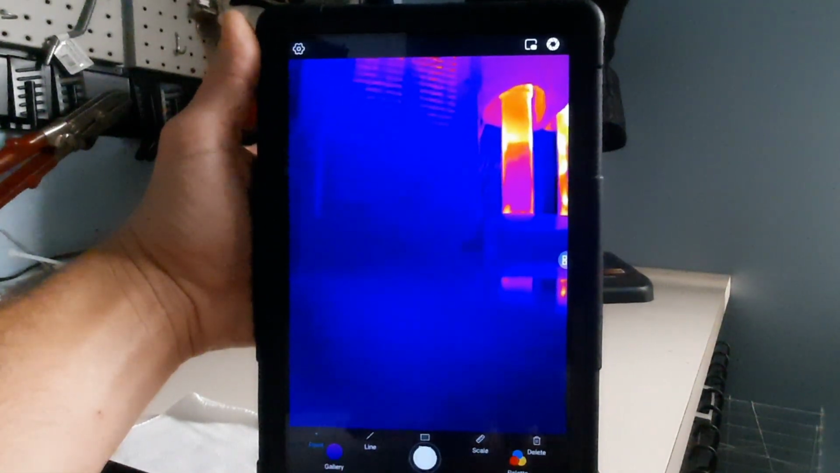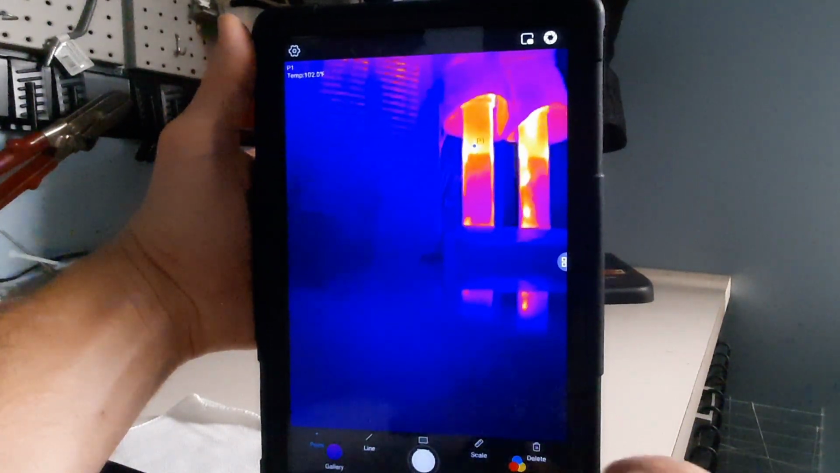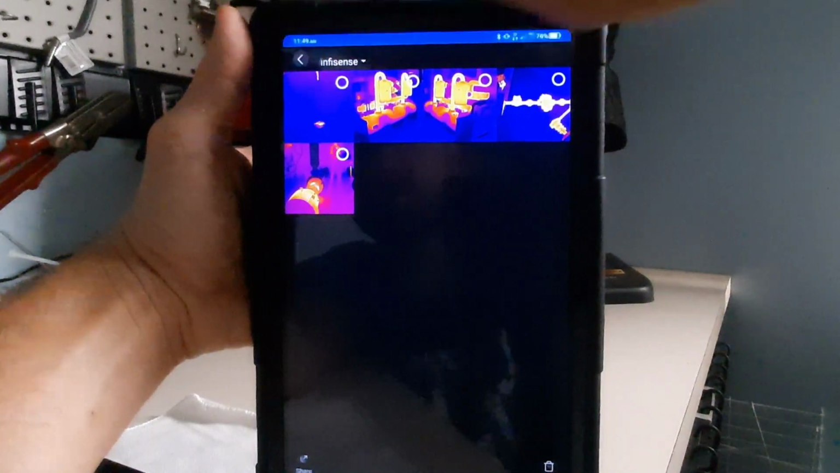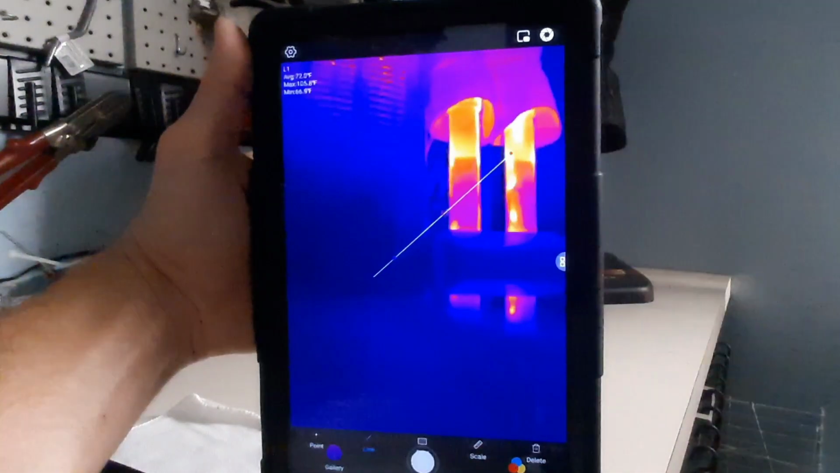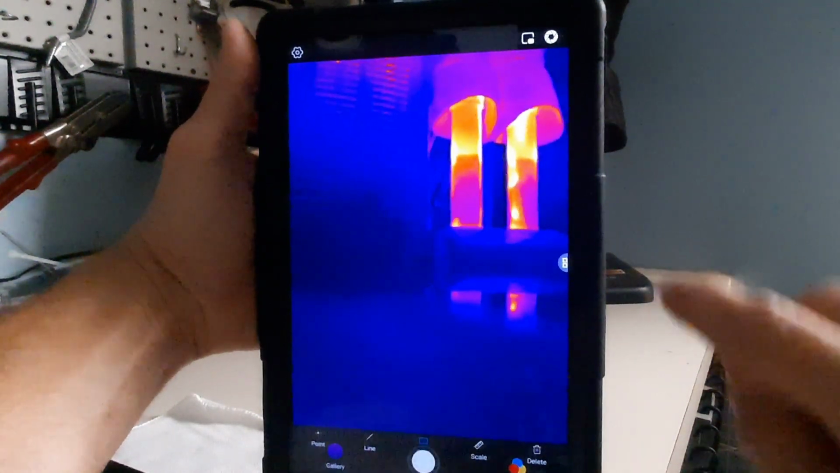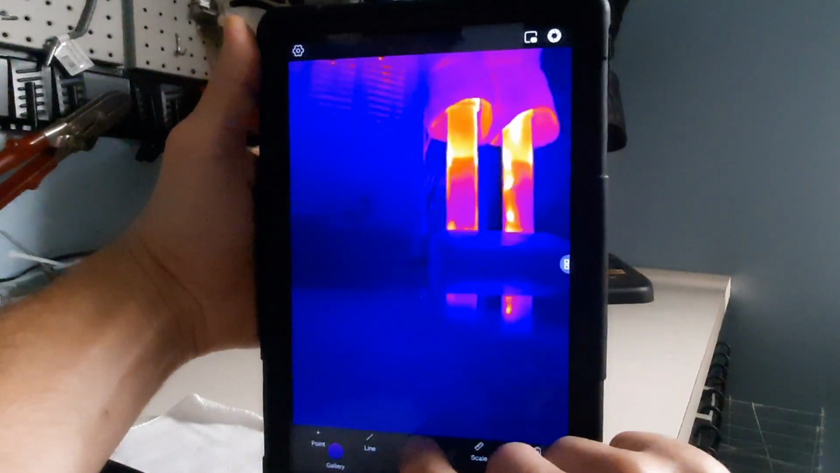We can also go to the point, and we can make a point here and see what temperature that is. We're running about 99 degrees. We can take that point away. These are some of the pictures that I've taken, and we'll show some of that. We can make a line, and it will give me the min, max, and average temp across that line. I mean, these are pretty cool. We can get a square here, and we can get the min, max, and average across the square. These are pretty useful tools here.